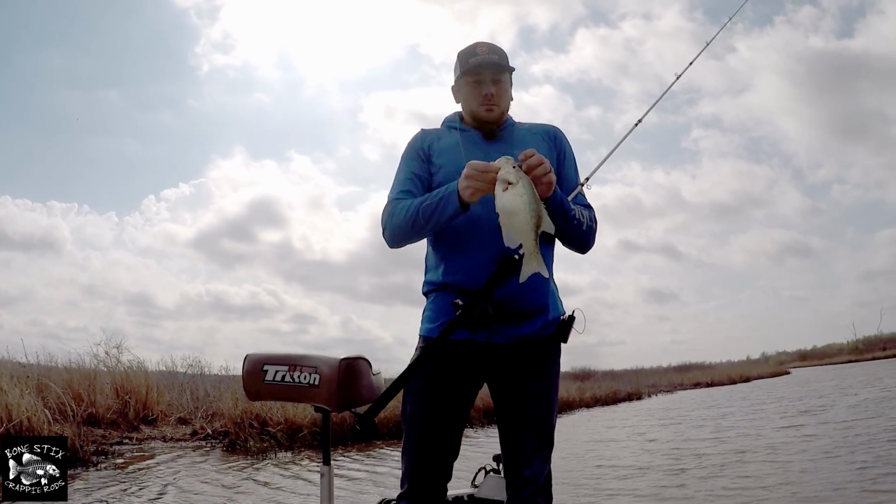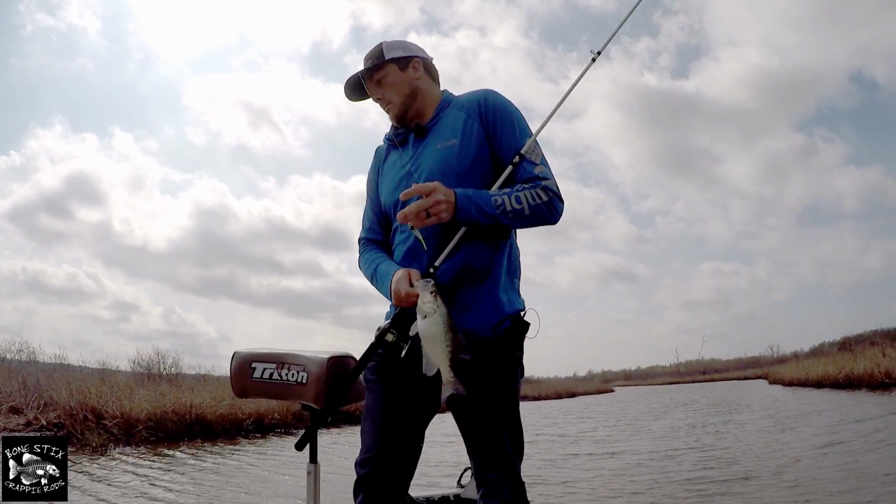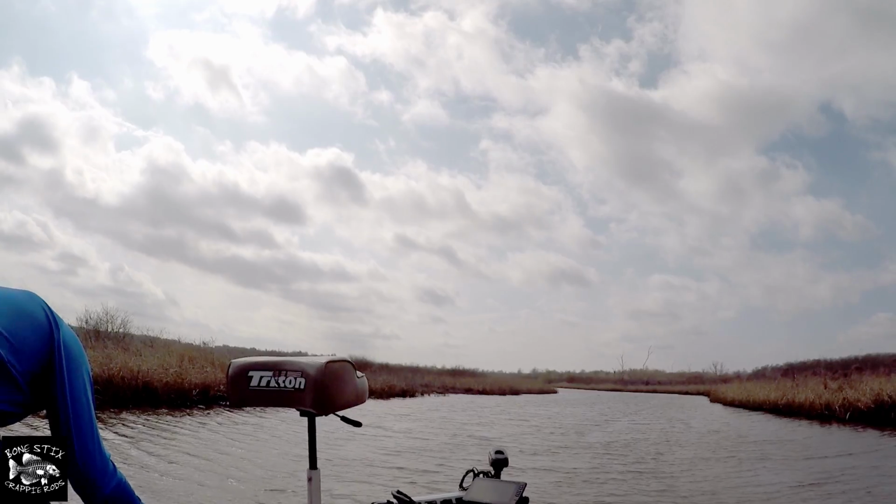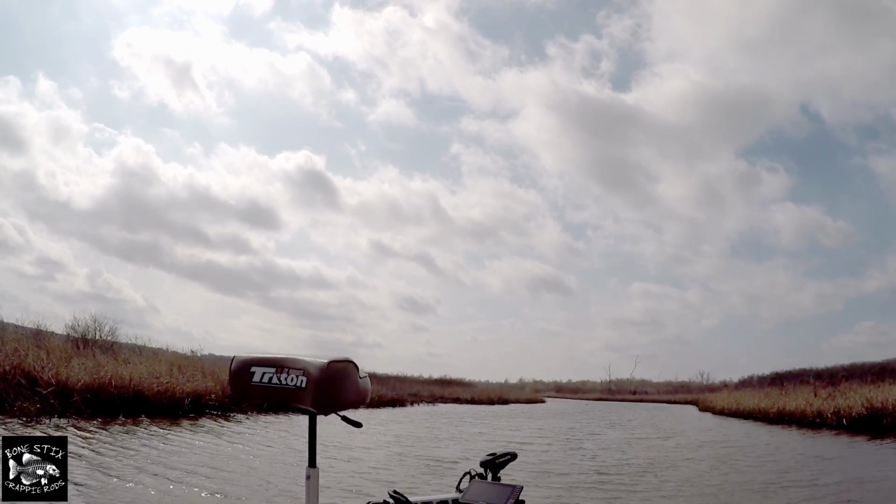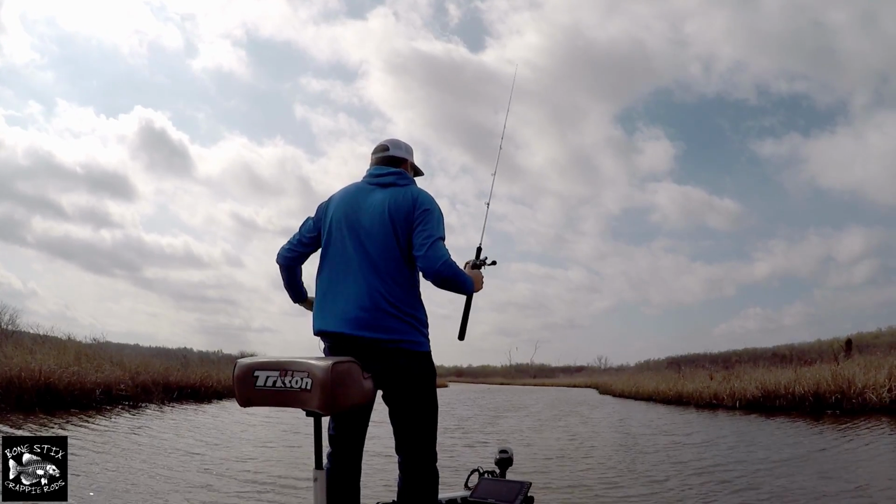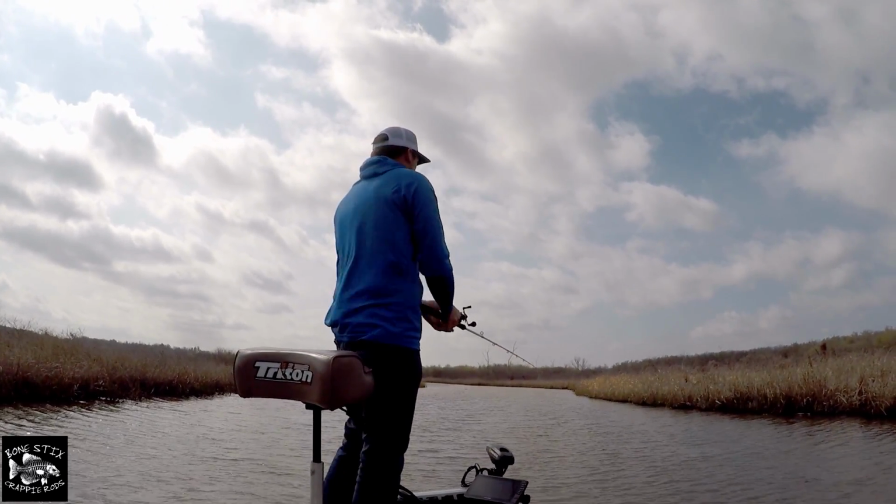That one's either full of eggs or full of shad. I don't know. Oh yeah, 3 keepers. What I'm actually doing now is just kind of pitching it out there and bringing it back across the bottom.